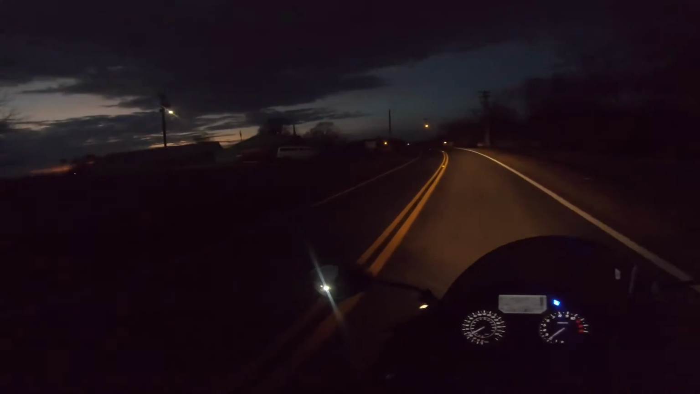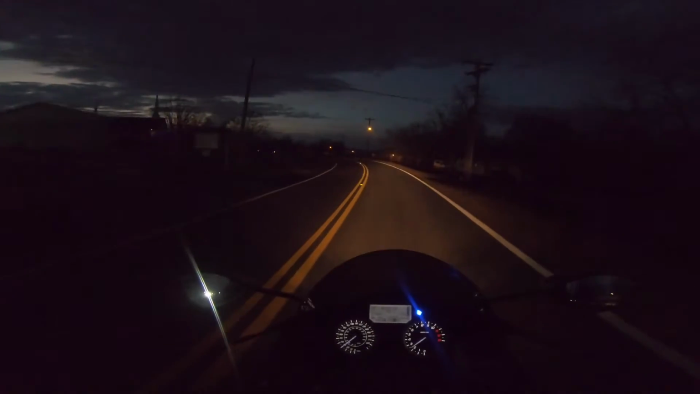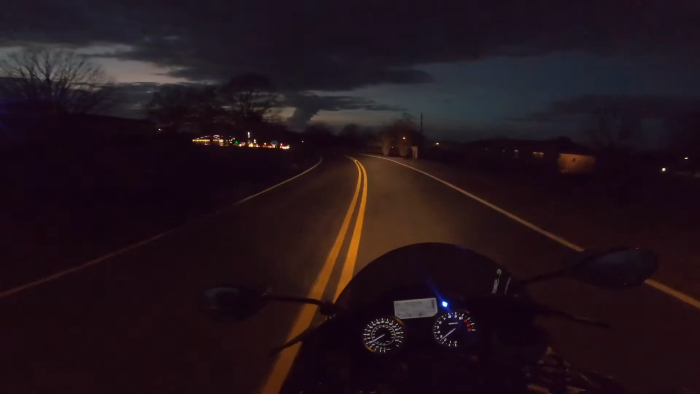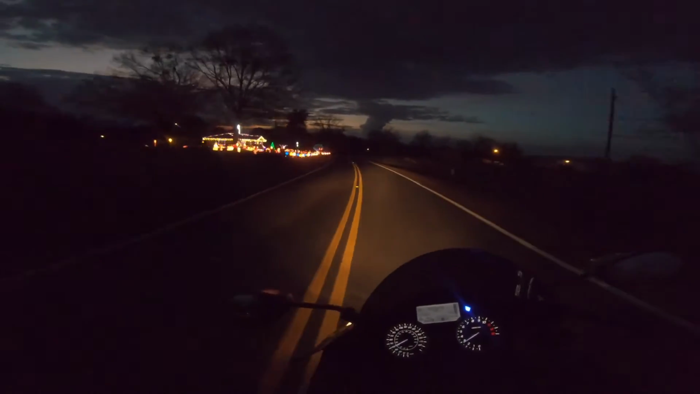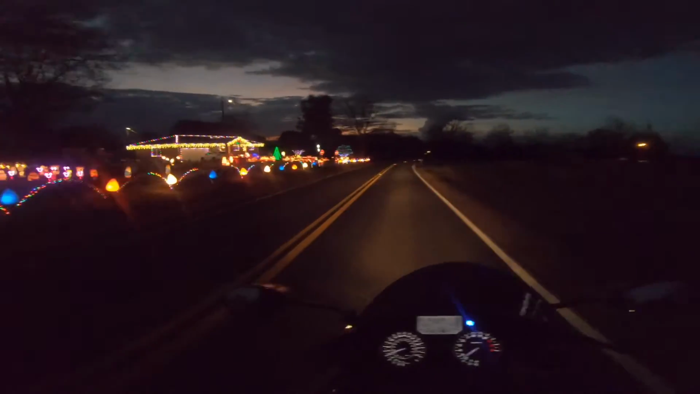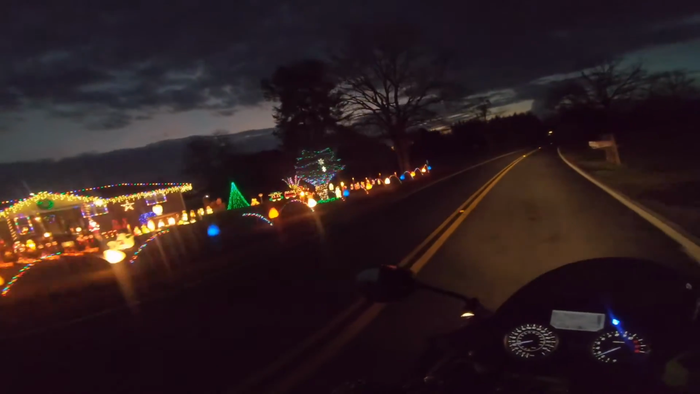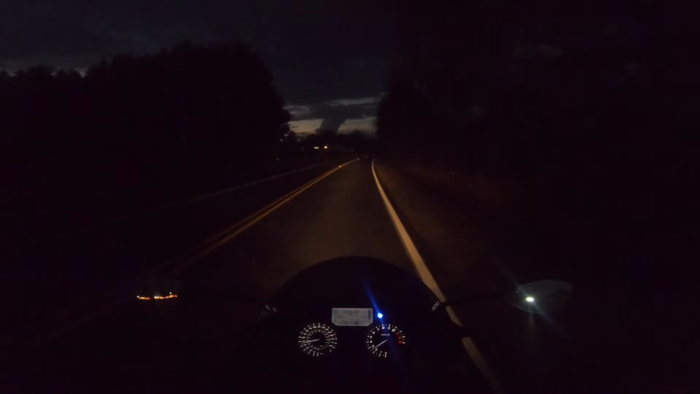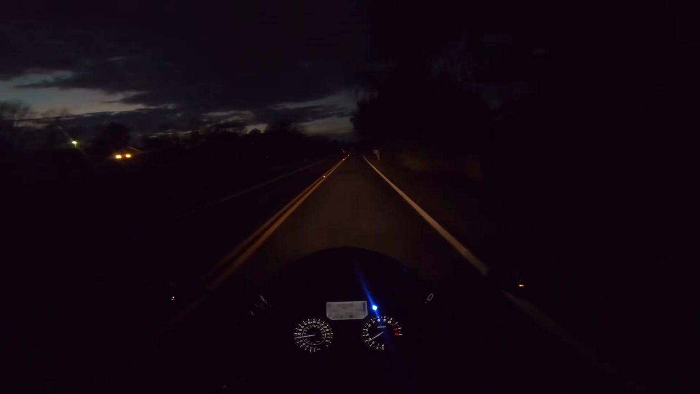What is that? It's a dog. There's the Christmas lights for everybody that hasn't seen them yet. Thank you, neighbor, for doing that for us every year. All holidays, all season.